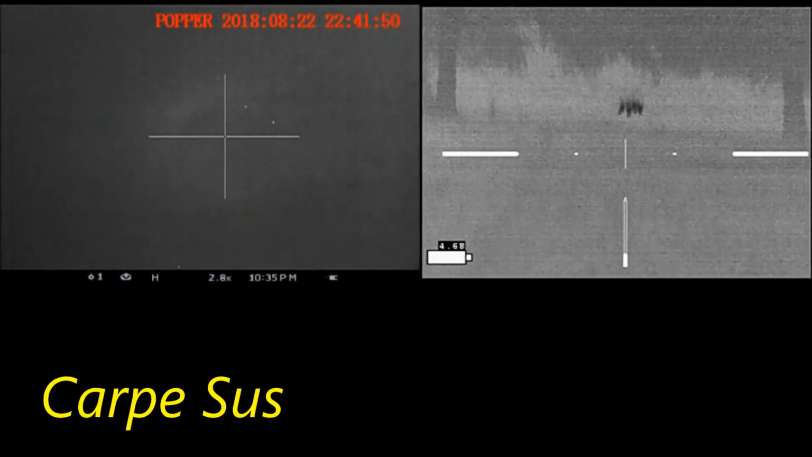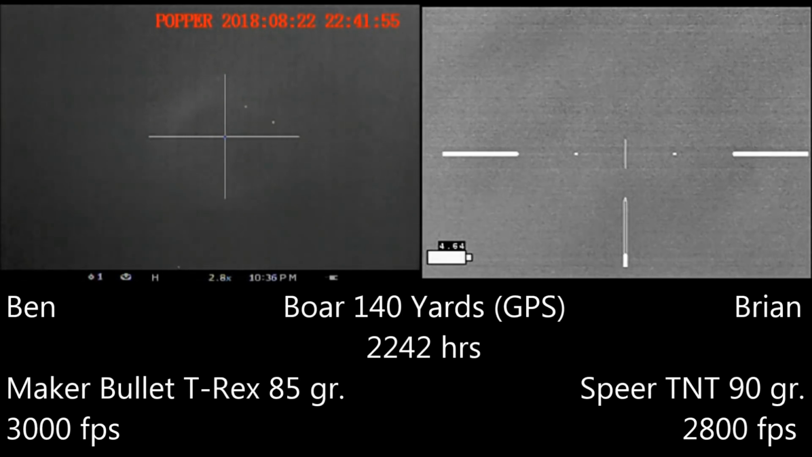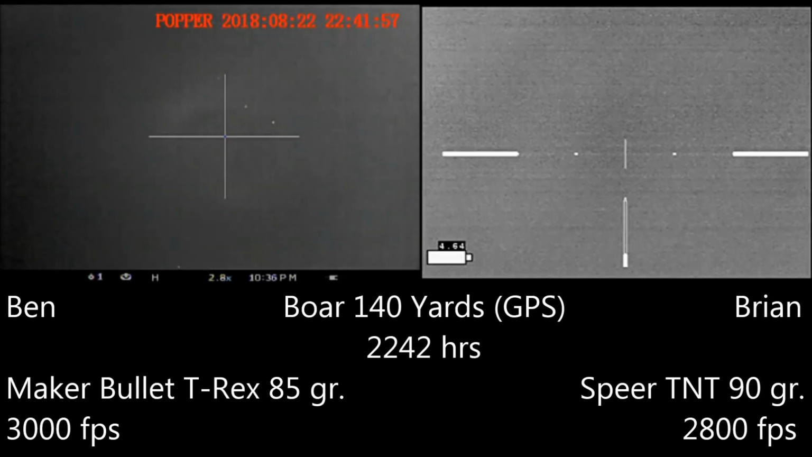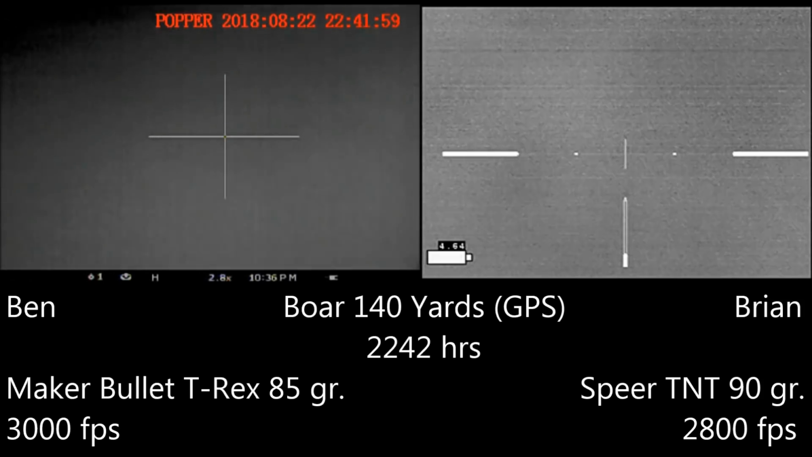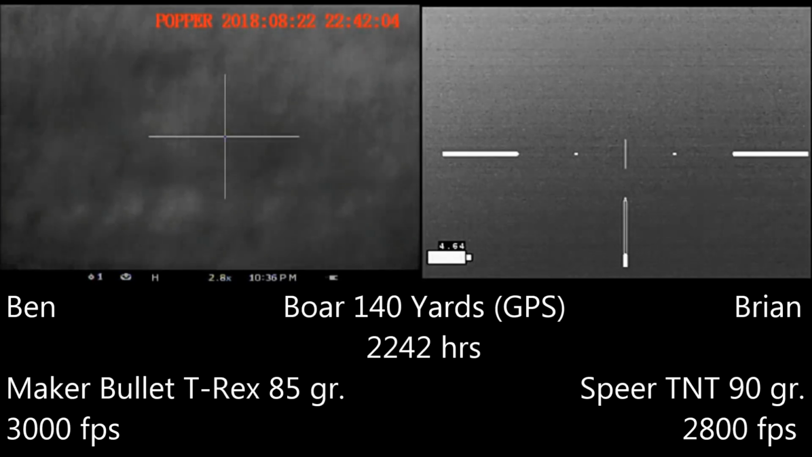Coyote, Ben and I went hunting up in North Texas by this hog out in the field. Had a choice of making approaches from two directions. One was not wind friendly, the other was not cattle friendly. This is the field where the cattle tend to chase away the hogs. And so we made an approach from upwind.